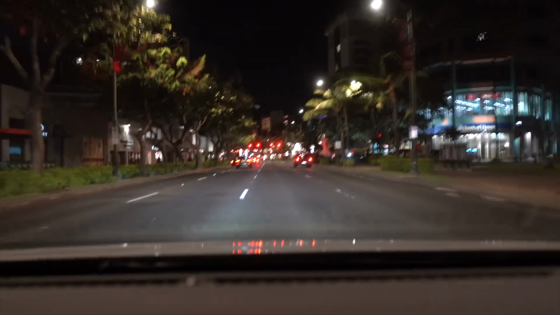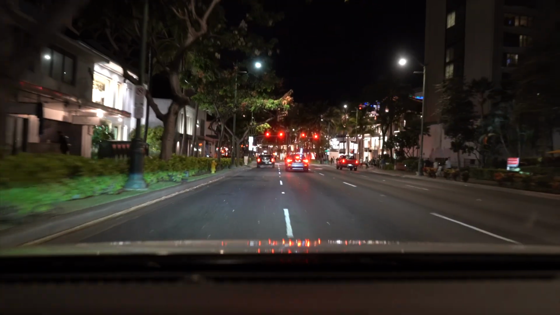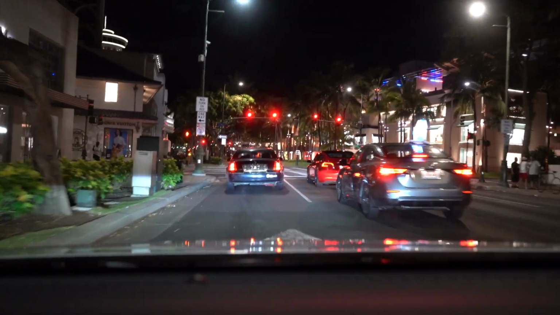So I'm going to make my way to this light right here, and I'm going to turn down here so we can see some of the side streets and what's going on.